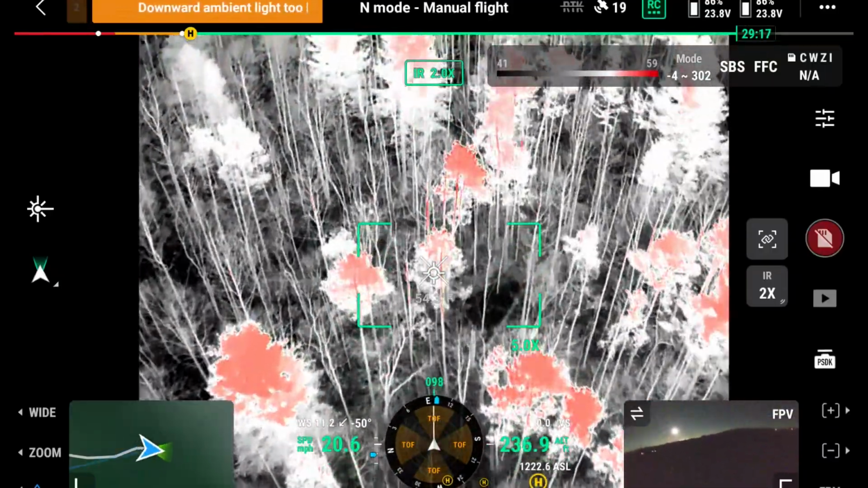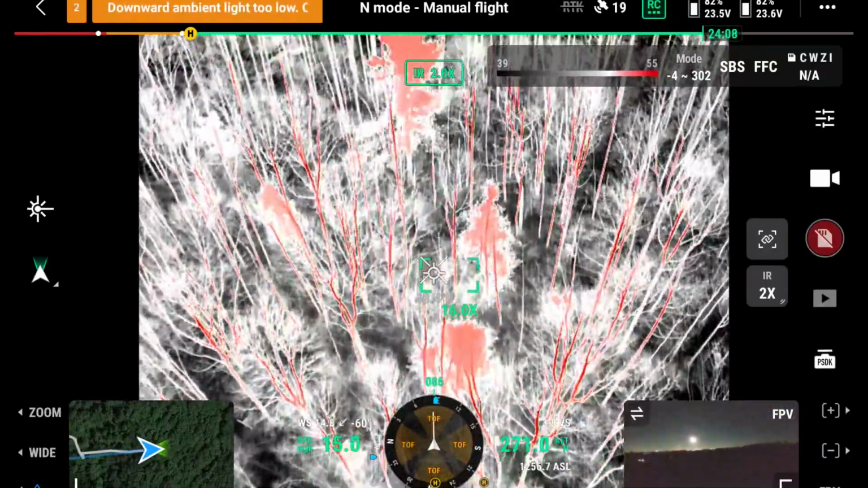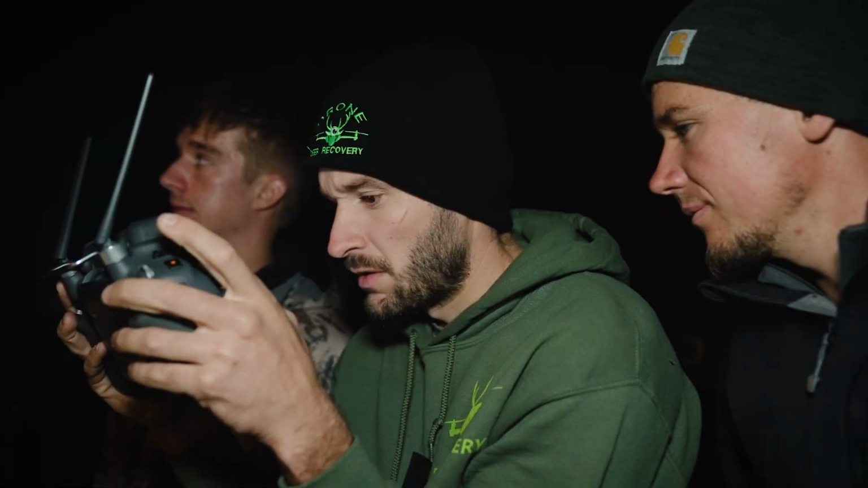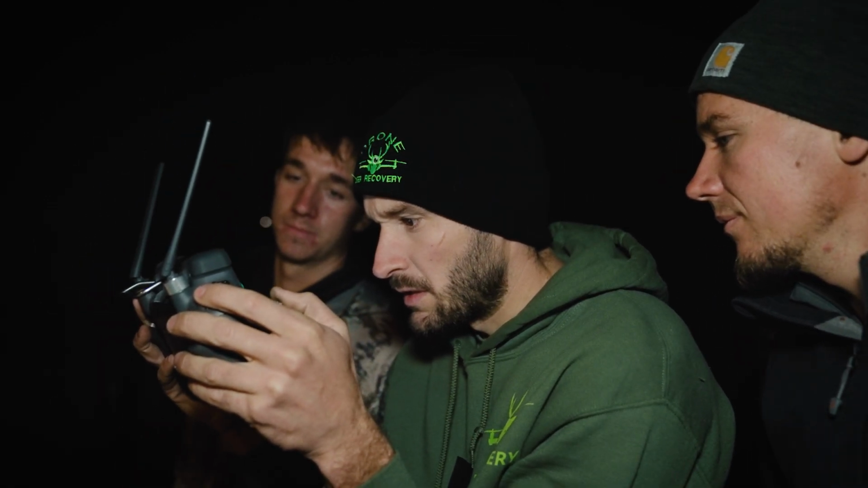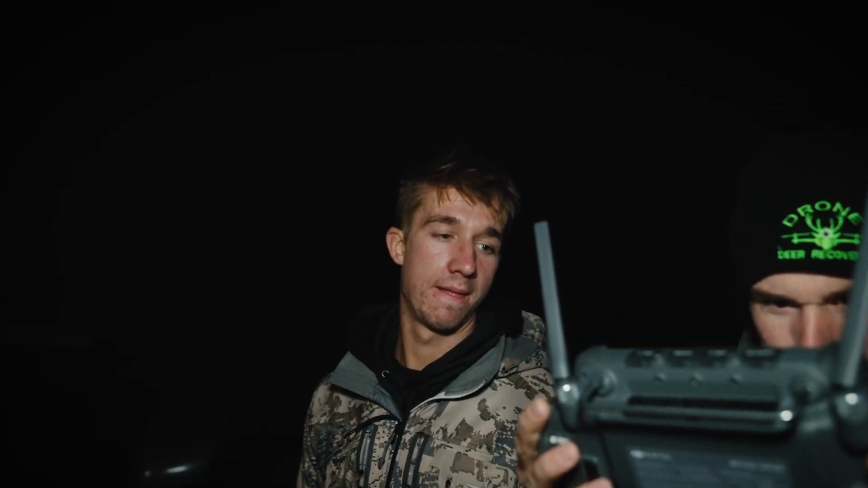So what's the plan here? What are you doing? We're just doing a grid search with the drone, flying back and forth, making lines. Well, it wasn't that easy. Well, it might take the chair.